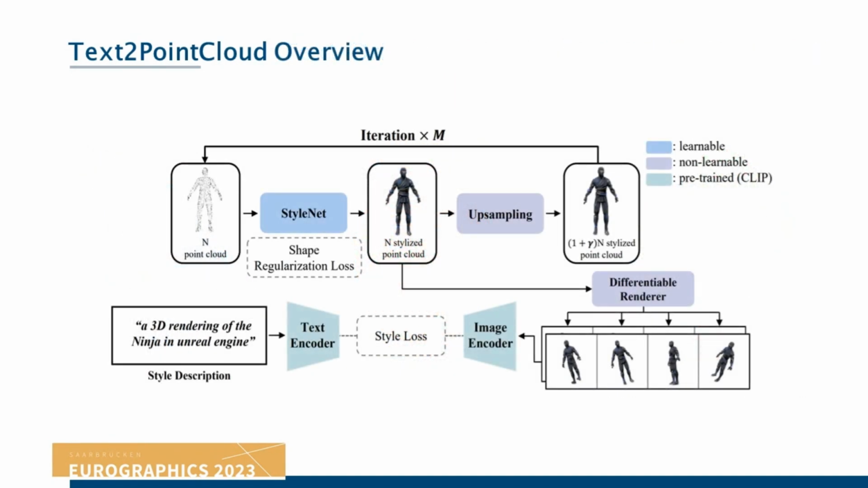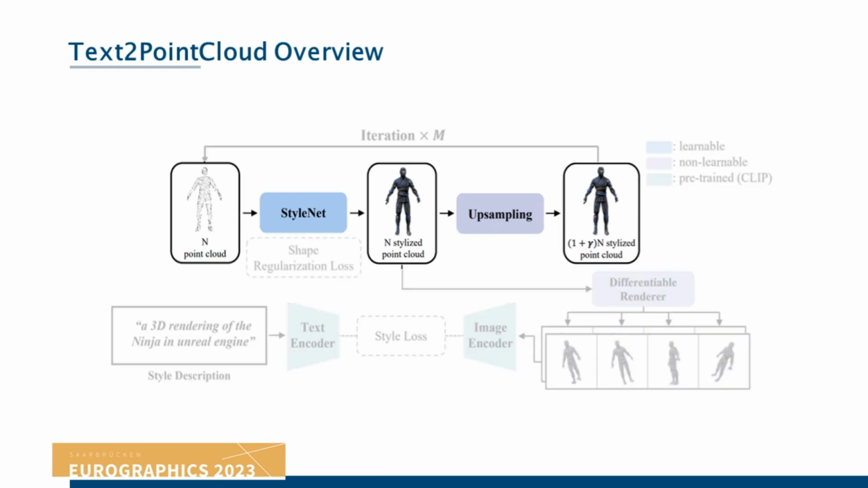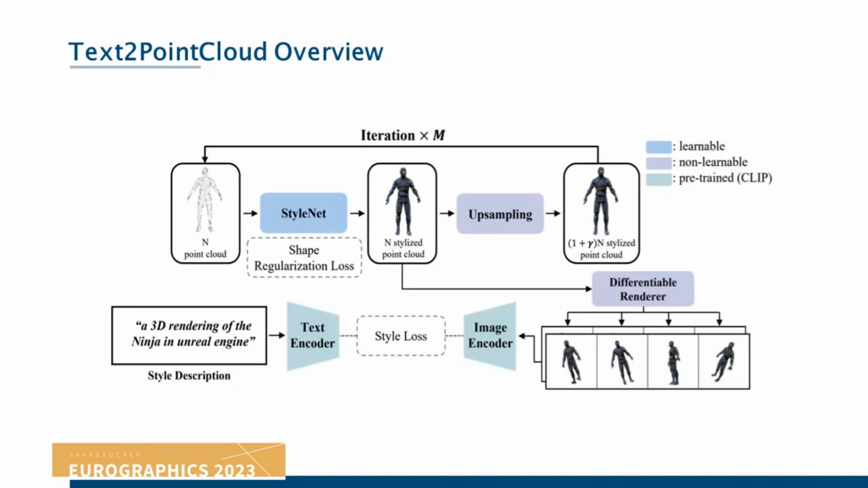Our pipeline iterates between stylization and upsampling. In brief, the stylization utilizes StyleNet, which deforms and adds colors to individual points. An upsampling module adds points respecting the current geometry. From now on, I will explain each module in more detail.